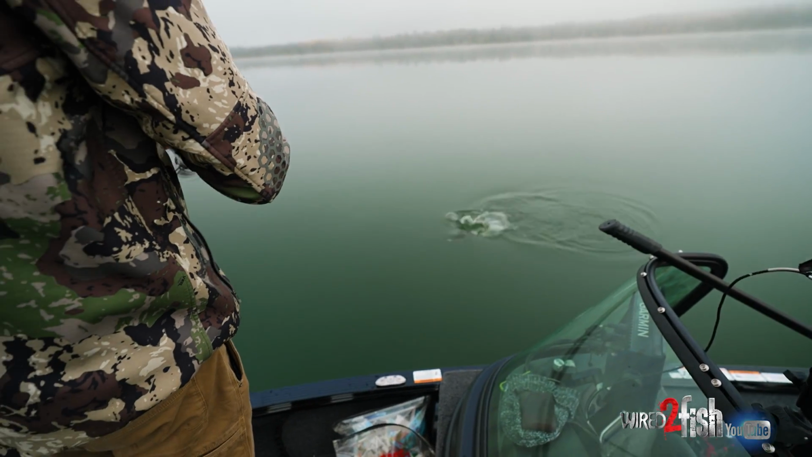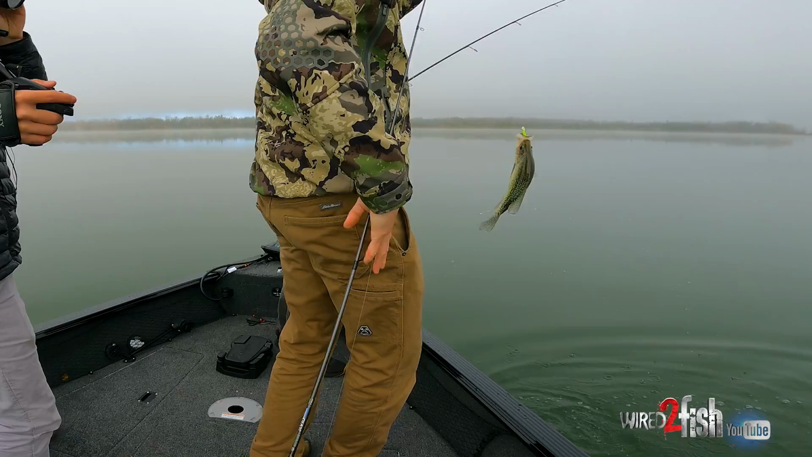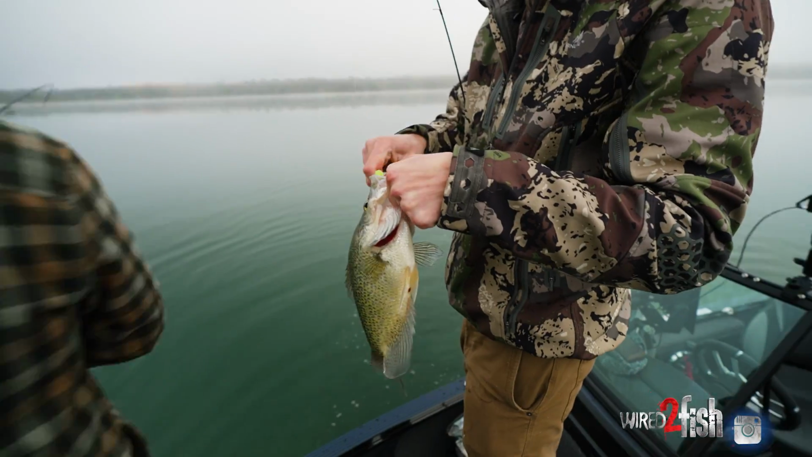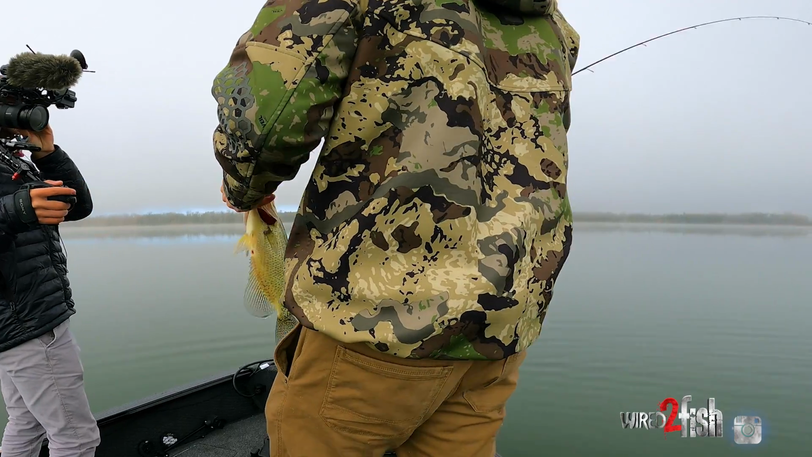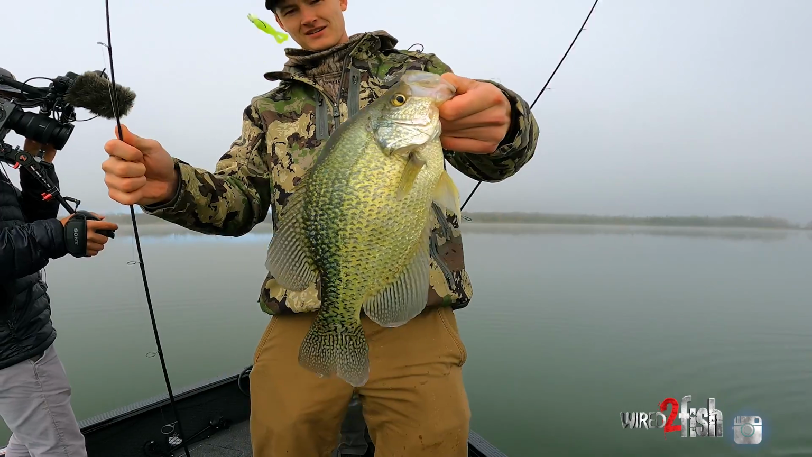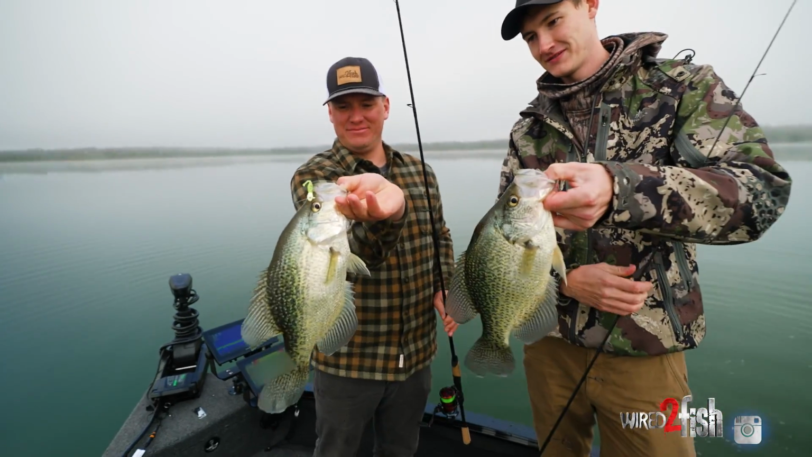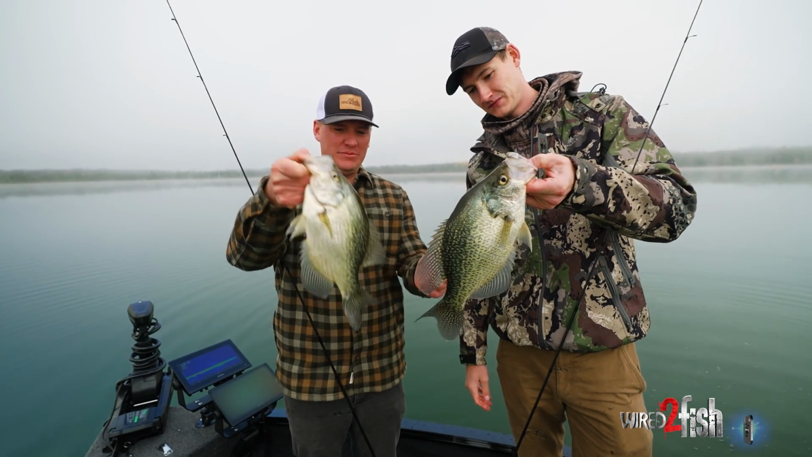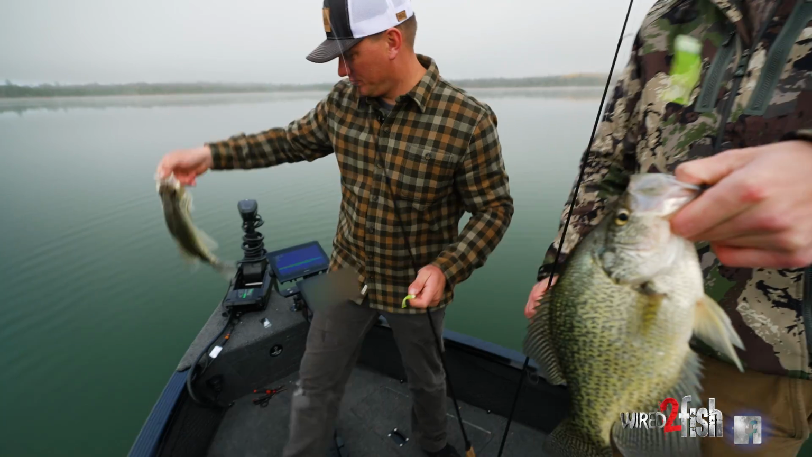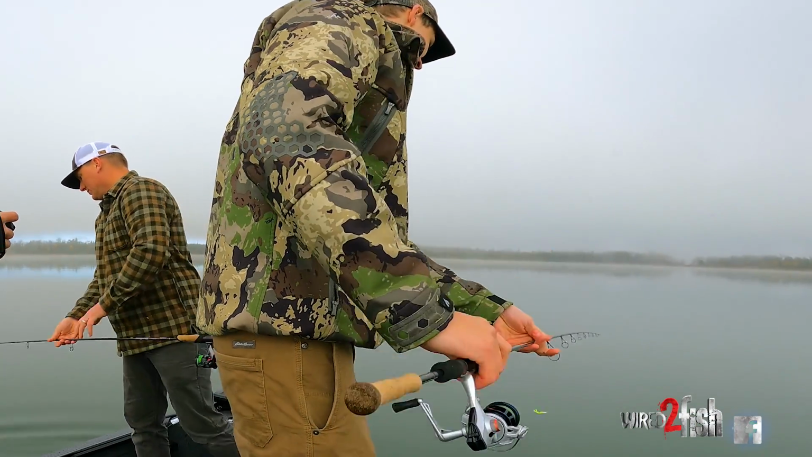Look at that crappie. Doubles! That is a very, very large crappie. I know. Aren't they fun? Holy smokes. I got one too. I don't think it's nearly as big as that one. Look at that, look at that, look at that. Yeah. Pretty fun. Aren't those things pretty? Man. Cool. Super cool fish.